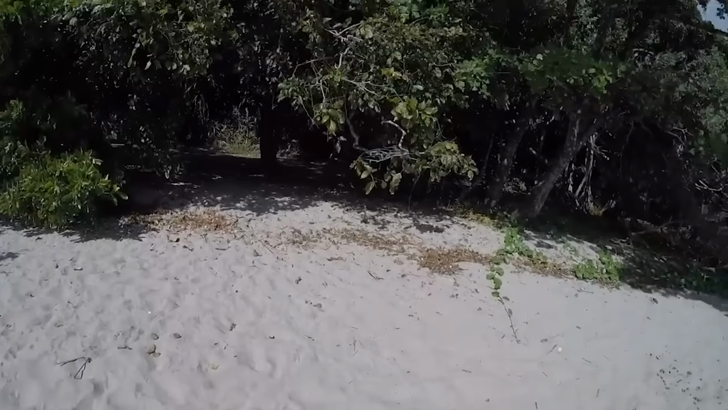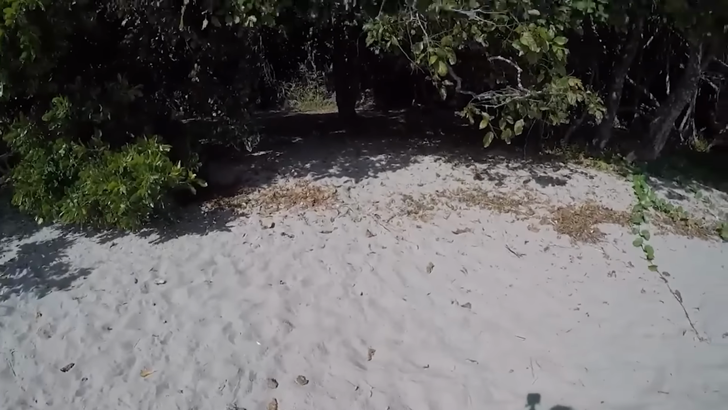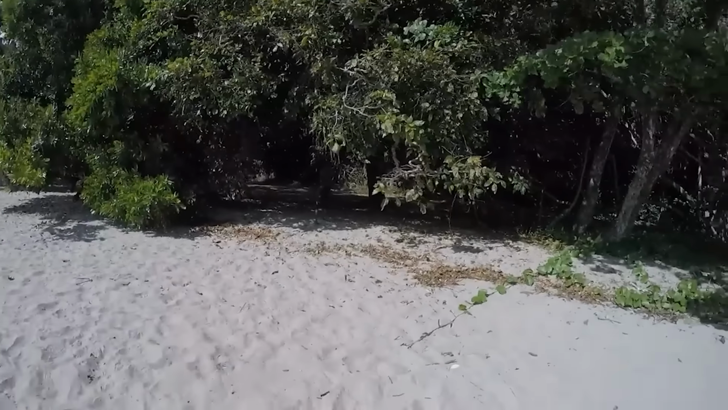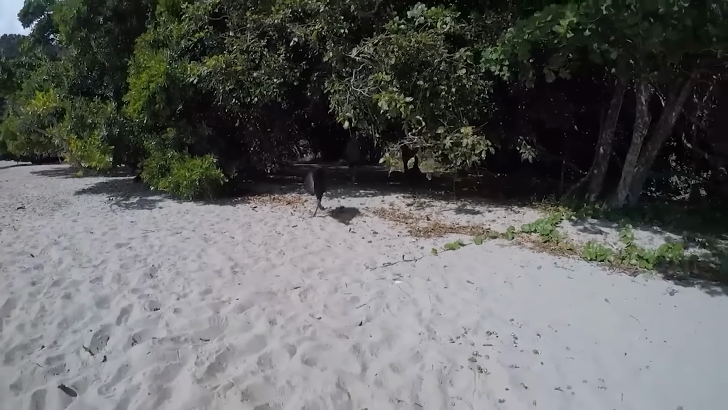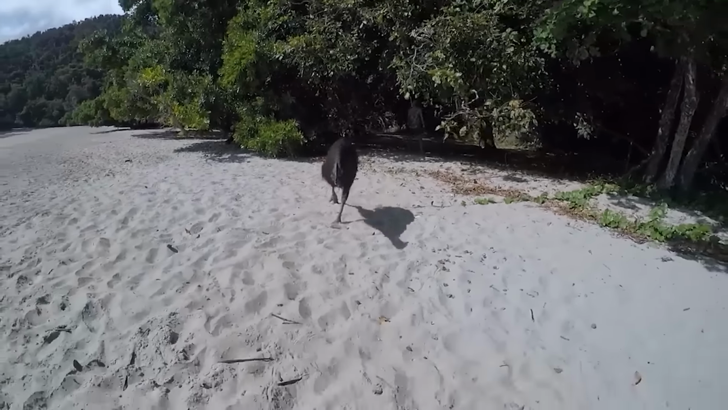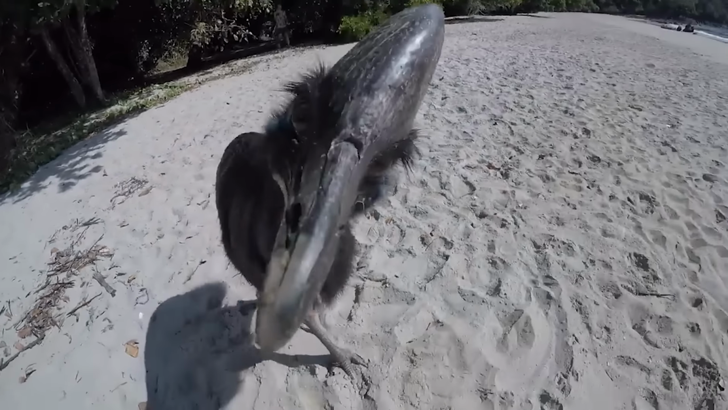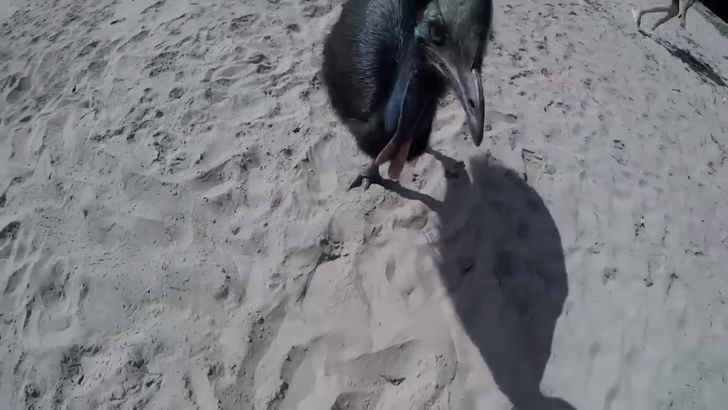Fierce cassowary. A day at the beach turns into a heart-pounding encounter. When a leisurely stroll on the sun-kissed shores takes an unexpected turn, a wild cassowary approaches. You're told to stand your ground, look it in the eye, and slowly back away. But what happens when this massive bird charges towards her with its sharp claws and powerful legs?